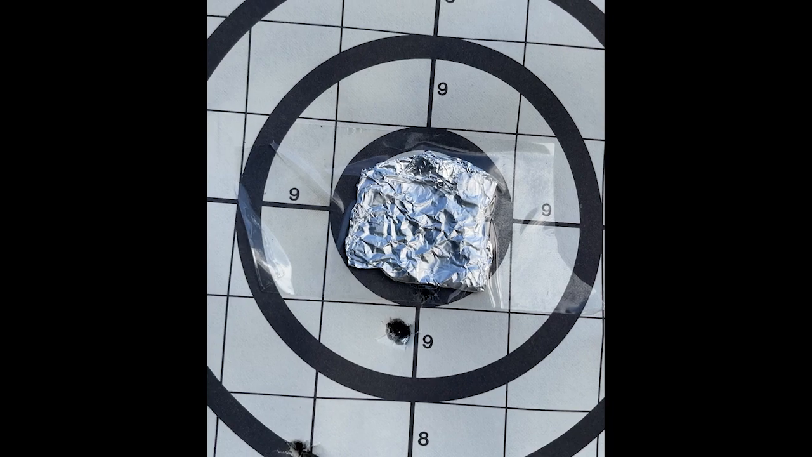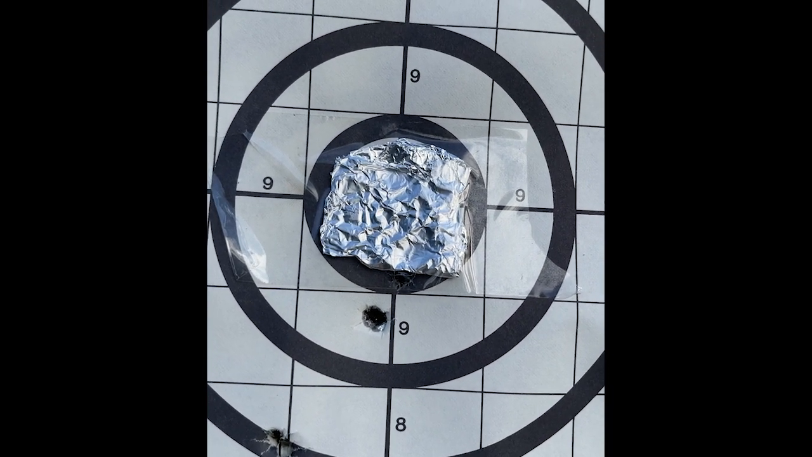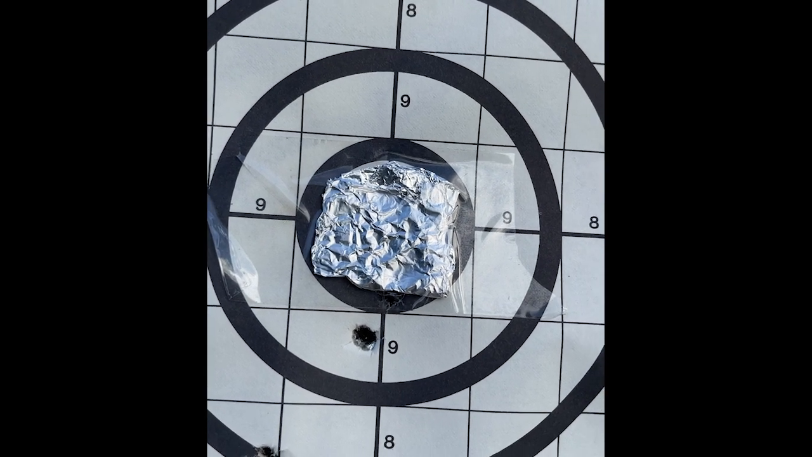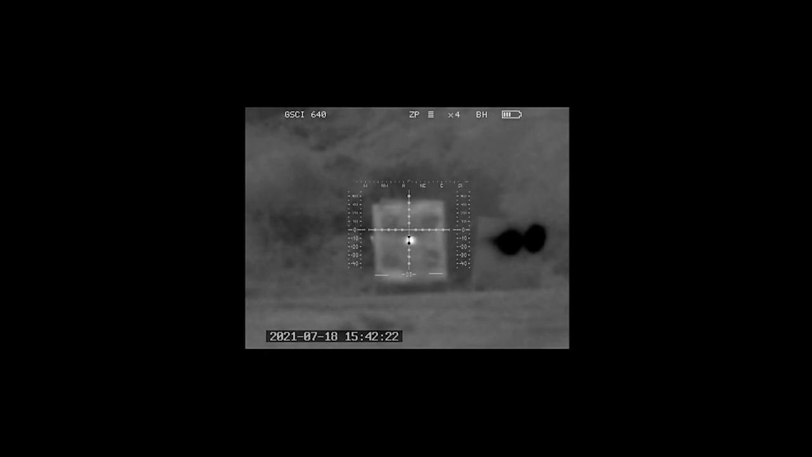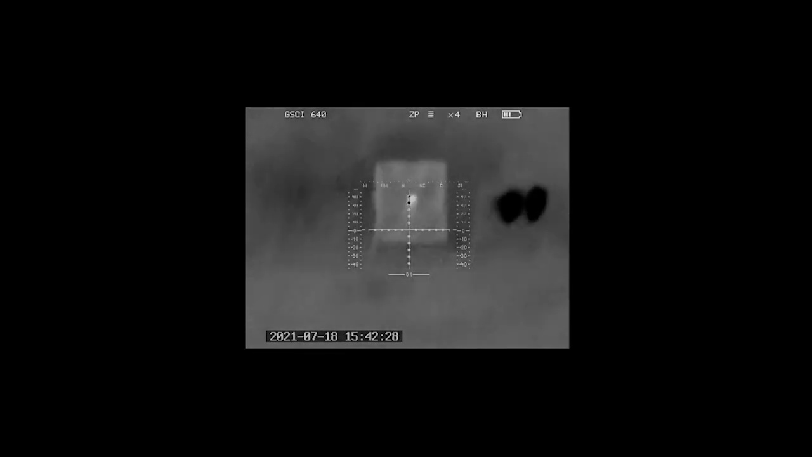I'm actually going to move that, not too much. I'm happy for it to be a little bit low at 50, because I know with this round, if I'm about a half inch or so low at 50, I'm going to be pretty close to 0 at 200. So I'm just going to bring it up a little bit. I keep forgetting to hit record. So this is hopefully the 3rd and final group.